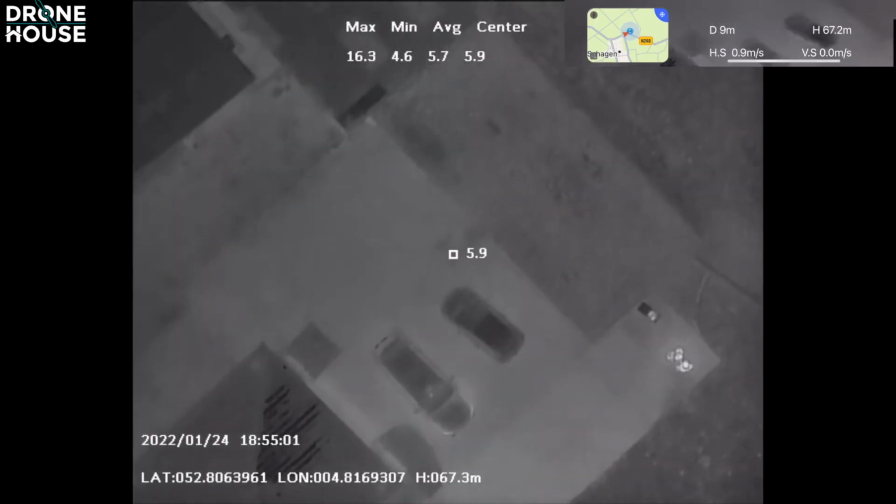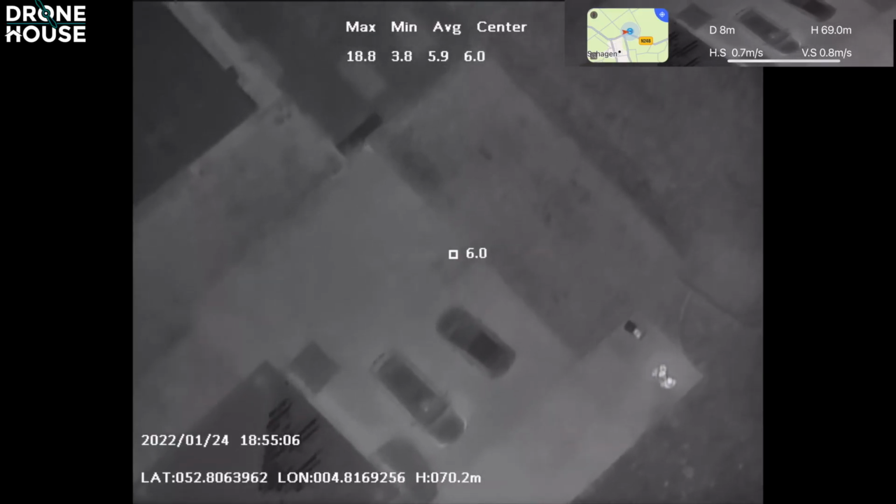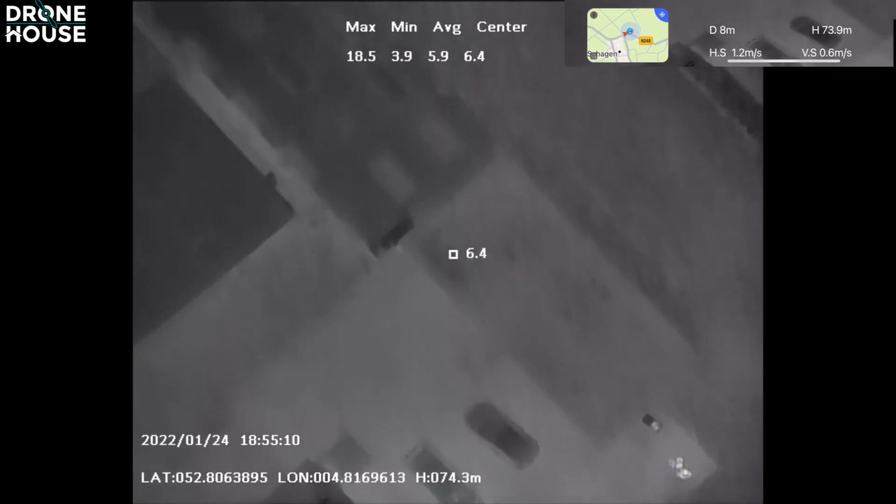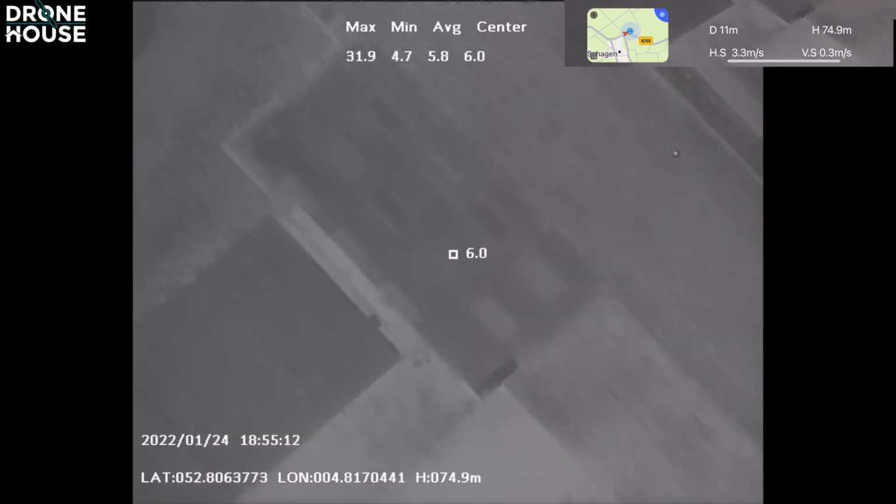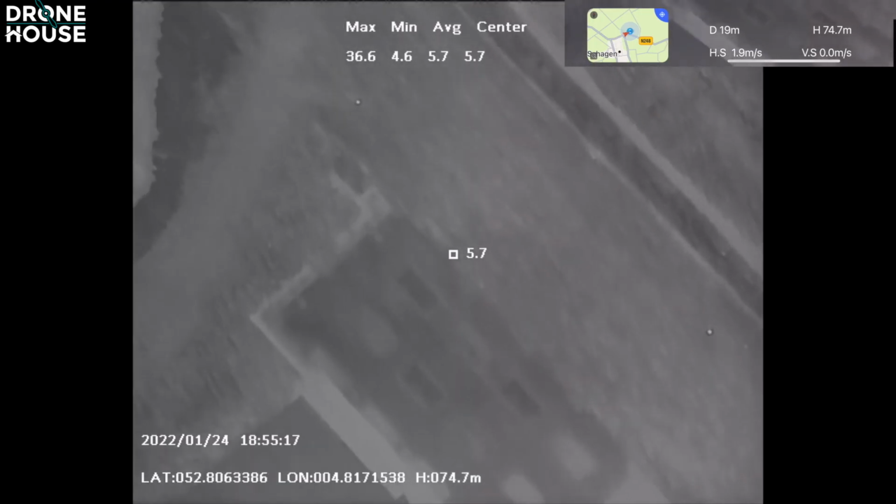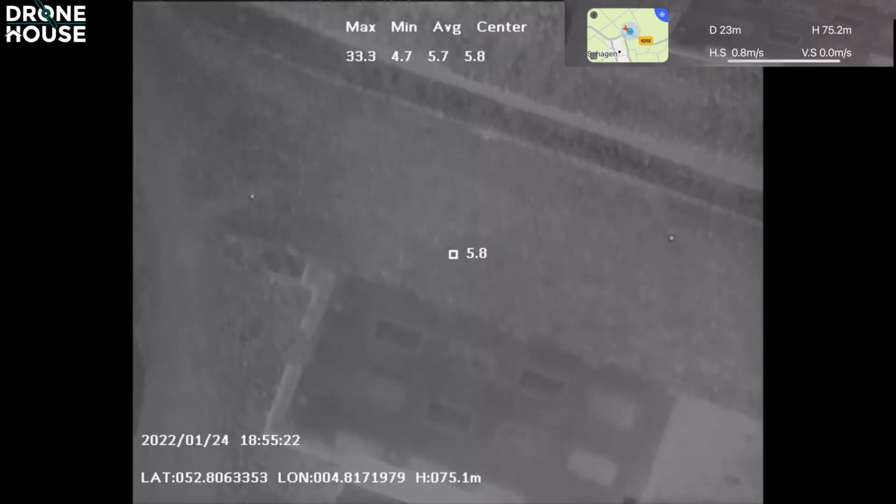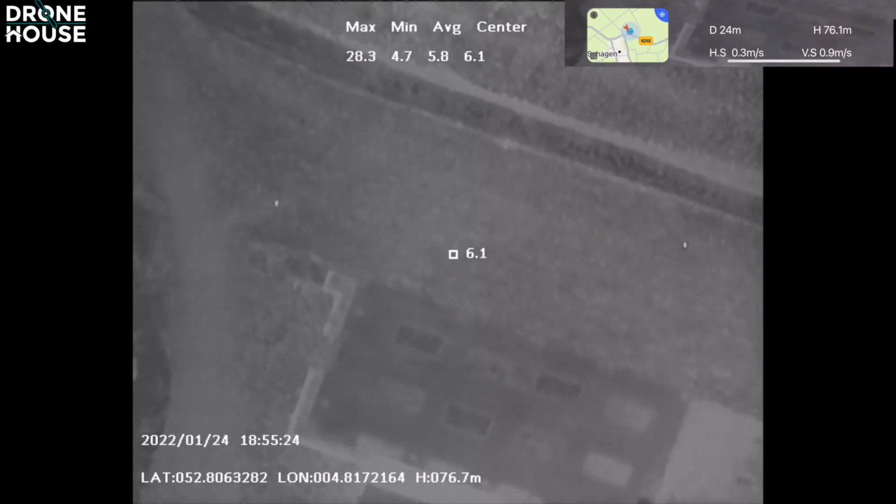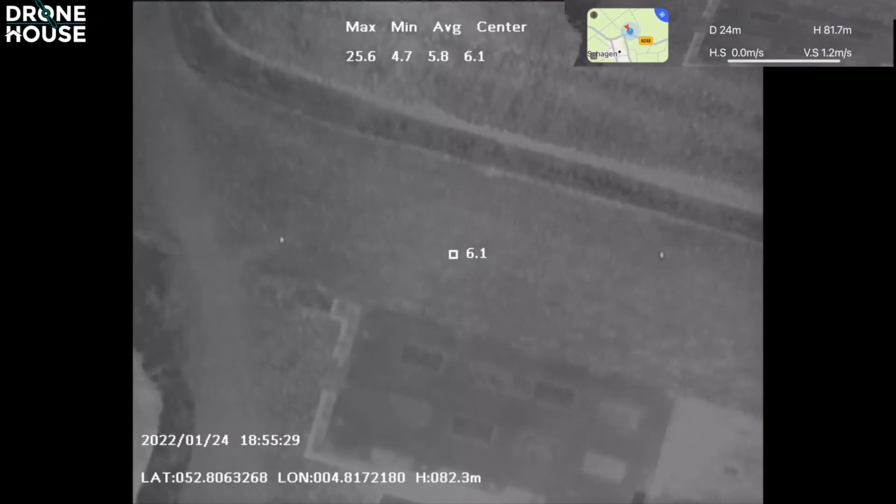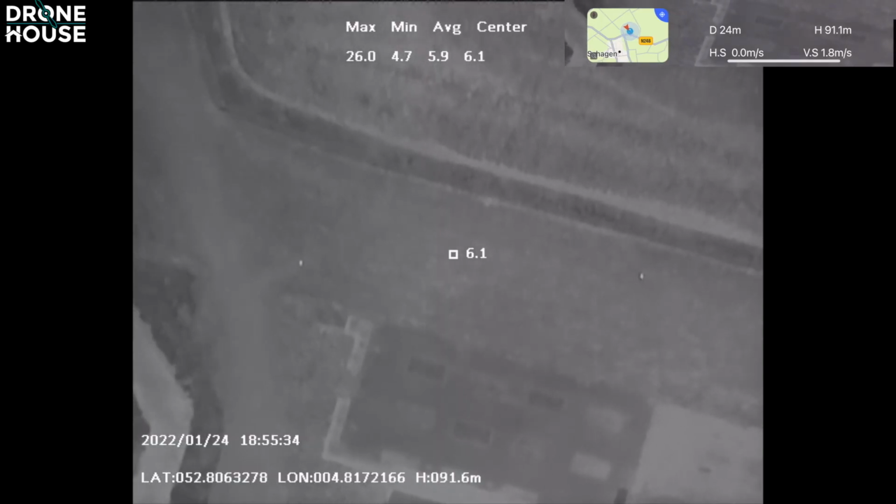Okay, I'm going to put it 90 degrees downwards, a little bit to the front. Sorry, I'm gaining altitude. Okay, I'm now at 75 meters. I still can see them. You see them? Yeah, I see them very well. We're now at 80 meters. 90.